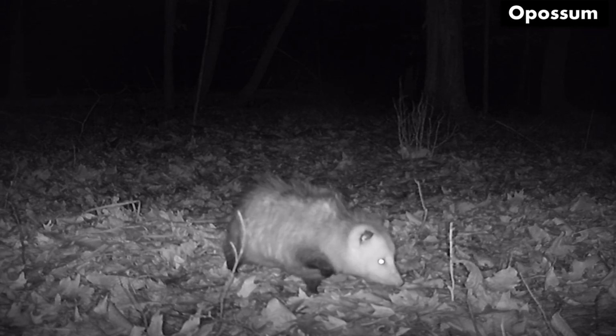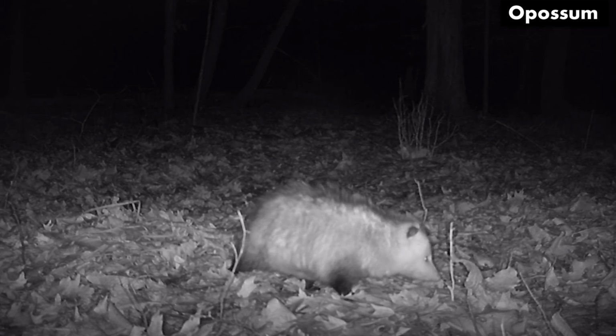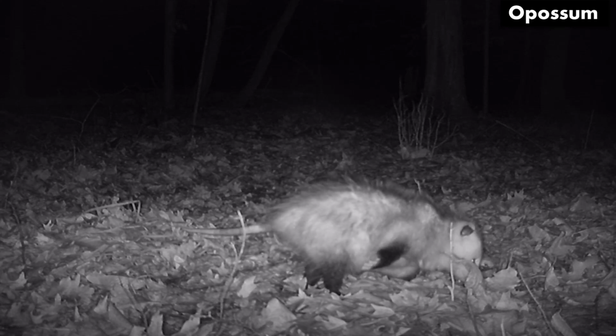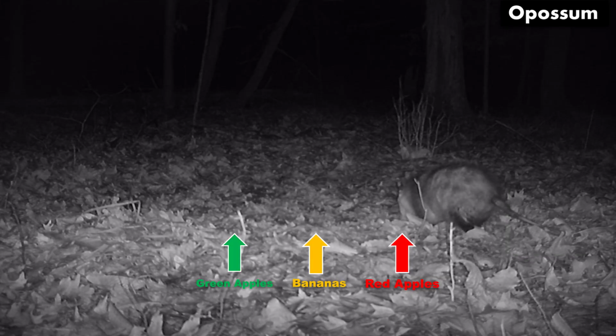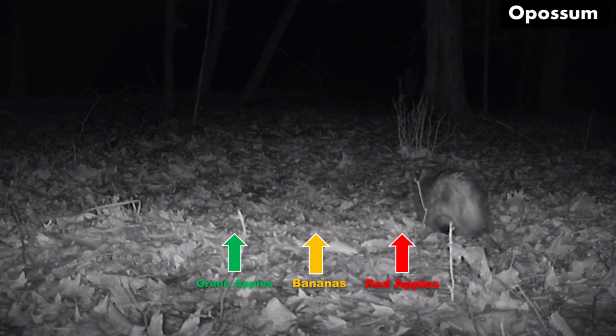I love this up close shot. It comes right over to the camera. After smelling the green apples, he decides to go back to the red apples, which I think confirms that he's finding them a little bit sweeter than the green apples, and that became his choice.